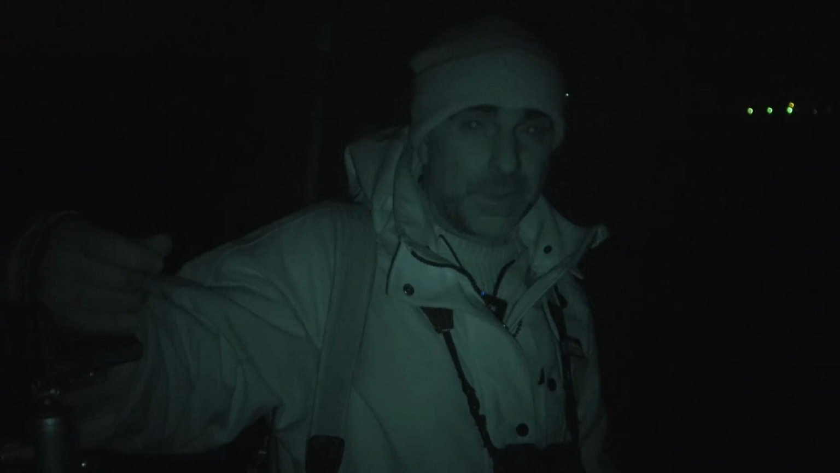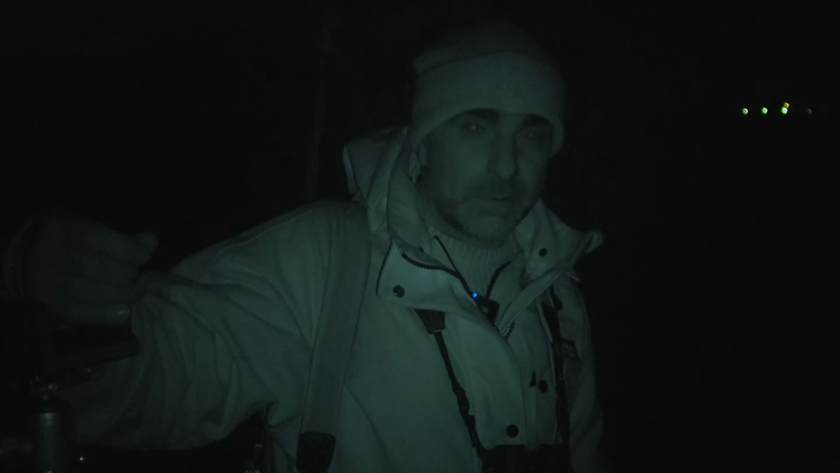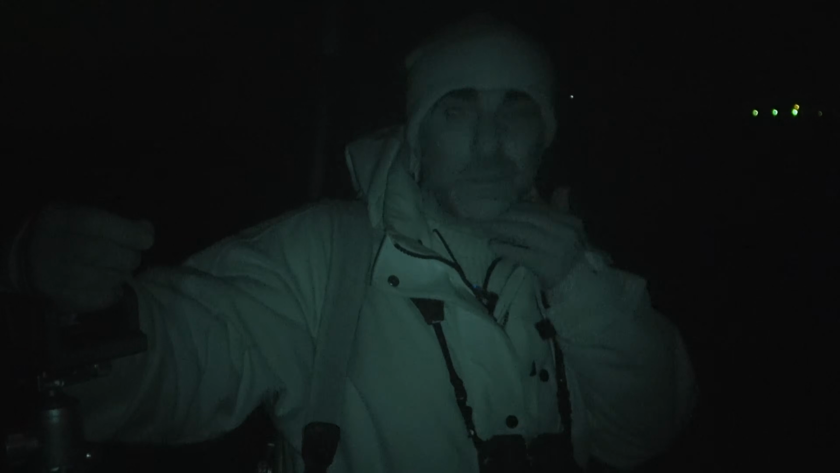Actually shot quite a lot off this farm recently. I shot two last time I was there, I think four before that. So pretty much each visit is at least two foxes a time. It's just incredible the numbers that come off this particular bit of ground.